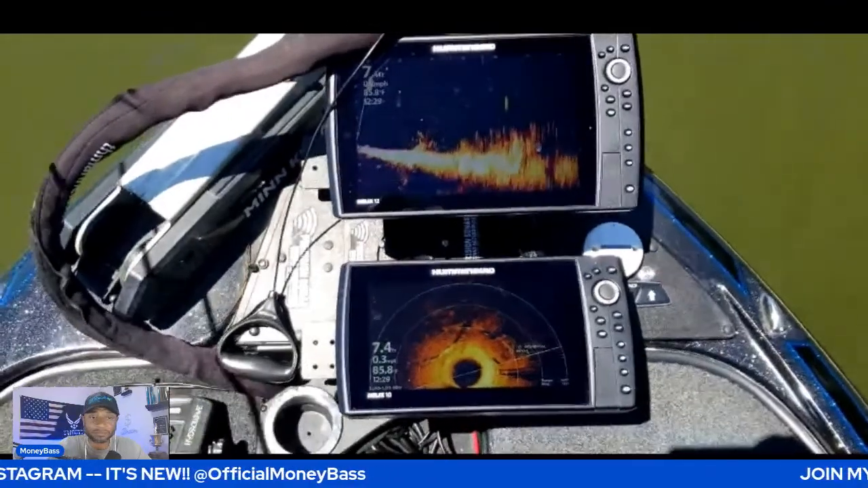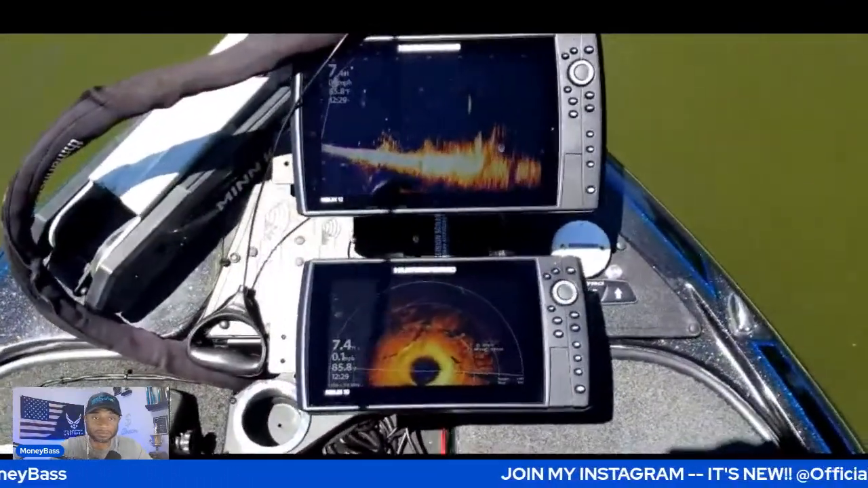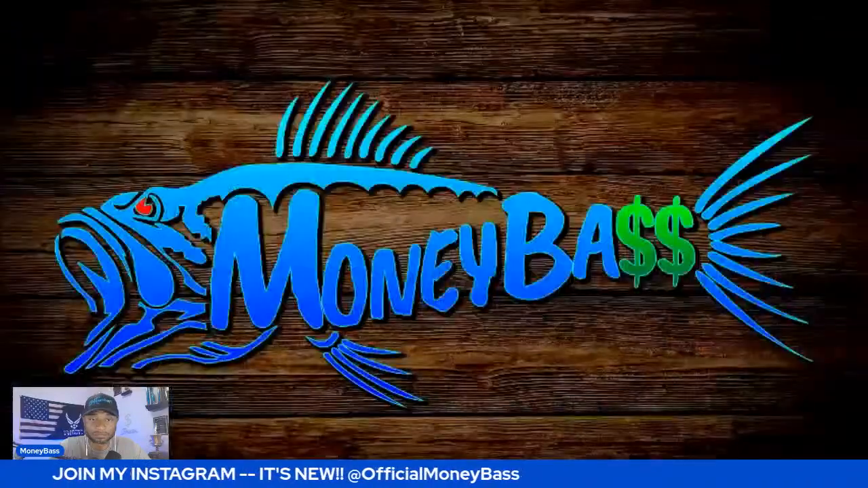And it broke off. It was a decent fish. Didn't get a chance to see it, but I wish I had got that one to the boat. But there you go, guys. If any of you are interested in seeing what kind of cover and structure.